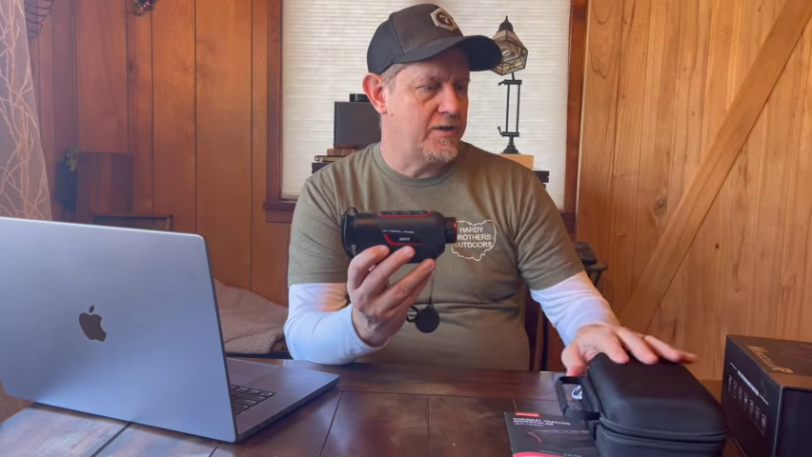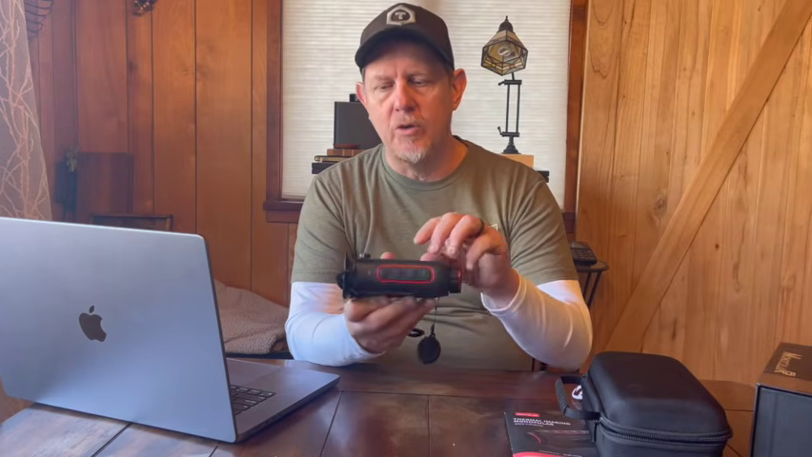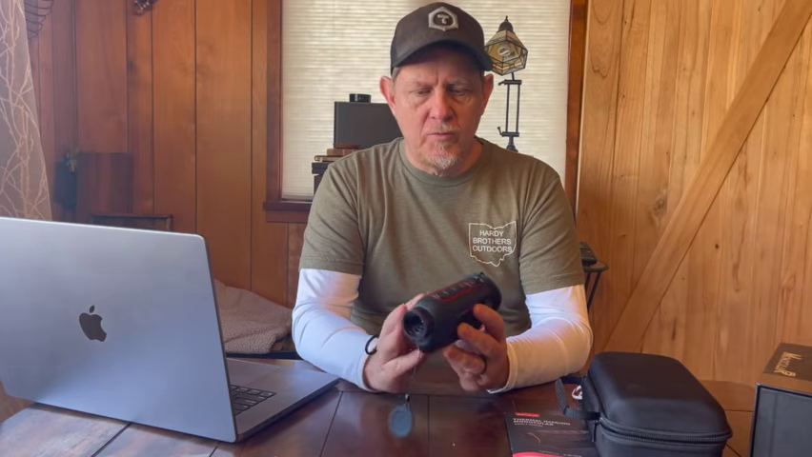This device has 16 gigabit on board, so if you get the box, you might be confused. It says there is a 16 gigabit SD card. It's on board. There's no way to get it out. You don't have to add one. It does have a screw for a standard tripod or rangefinder type of thing. So overall, quite pleased with it.